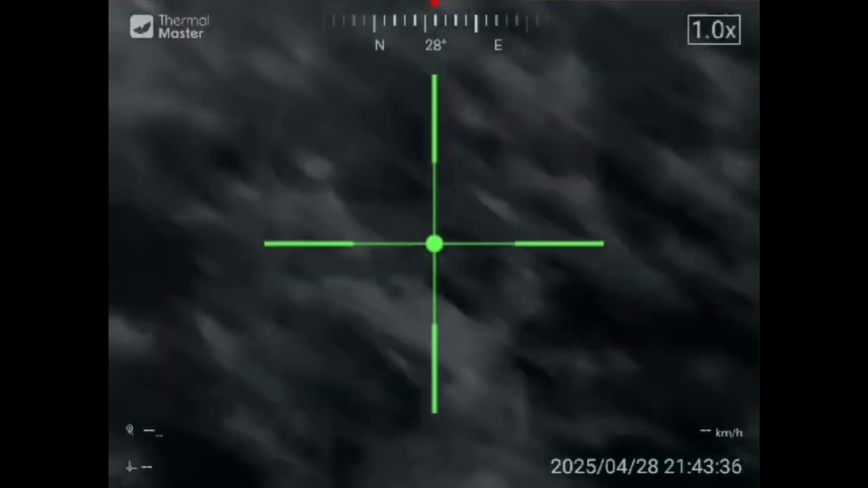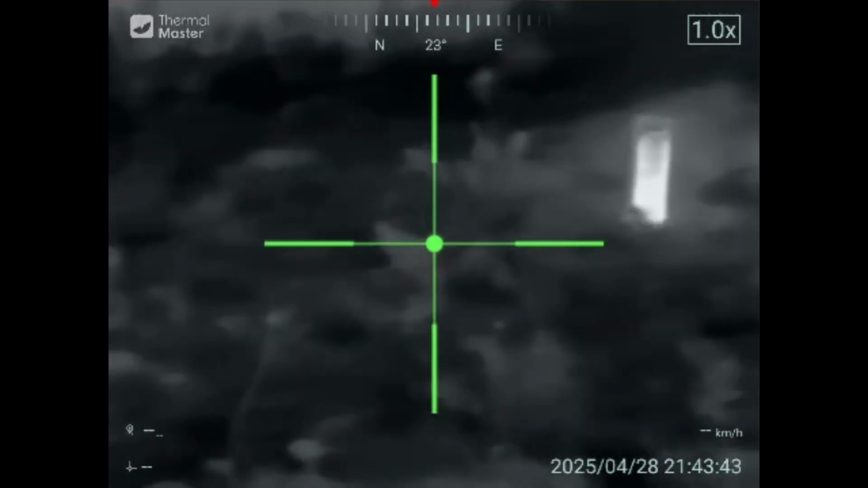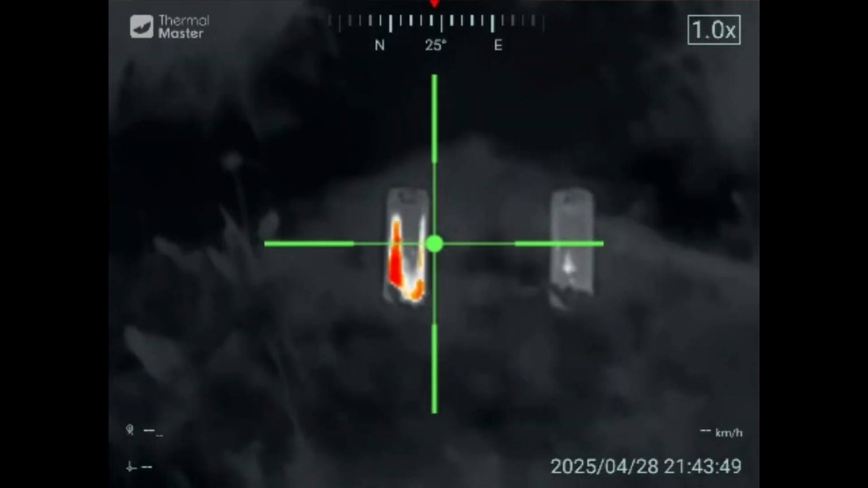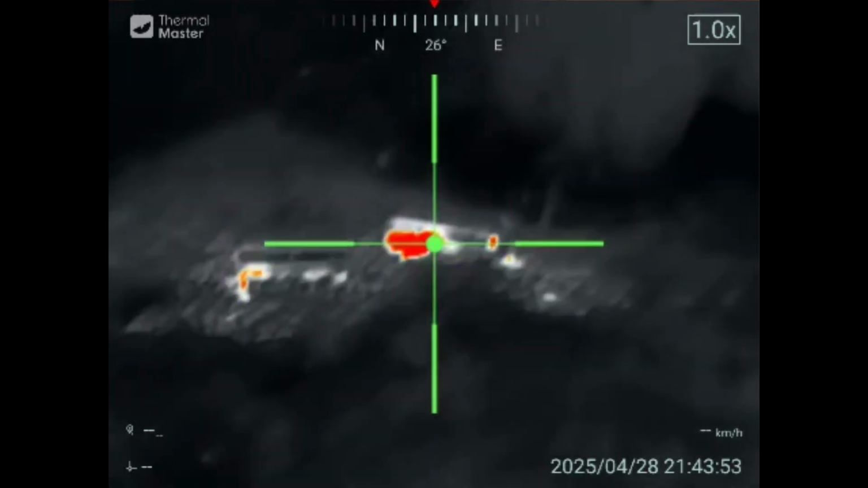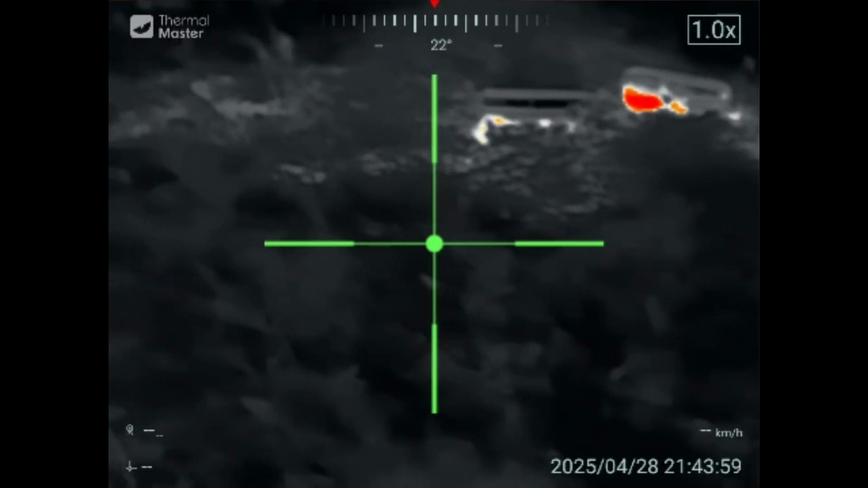Alright, so it is really dark outside. I think I've got this close enough. What I did was heat up 2 cans with hot water because, as everybody knows, thermal targets are expensive. So let's see if we can hit these. That's pretty cool. We'll go back in and talk about it.